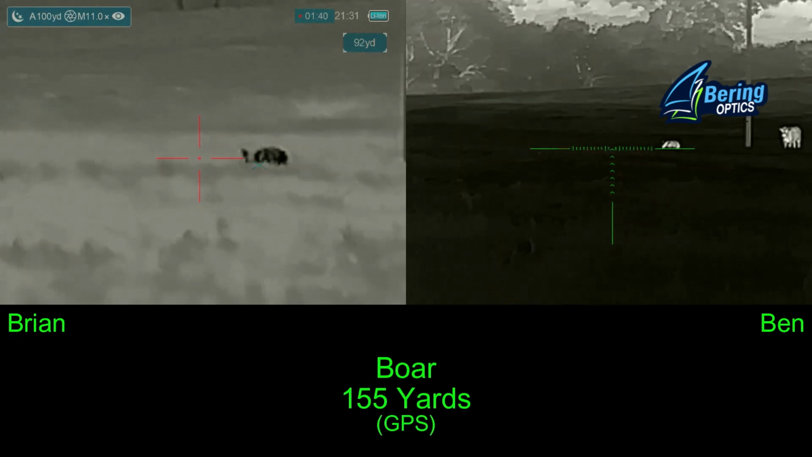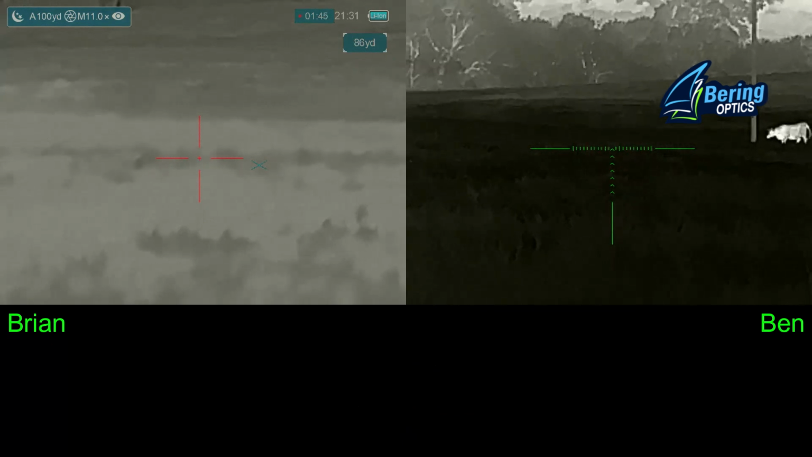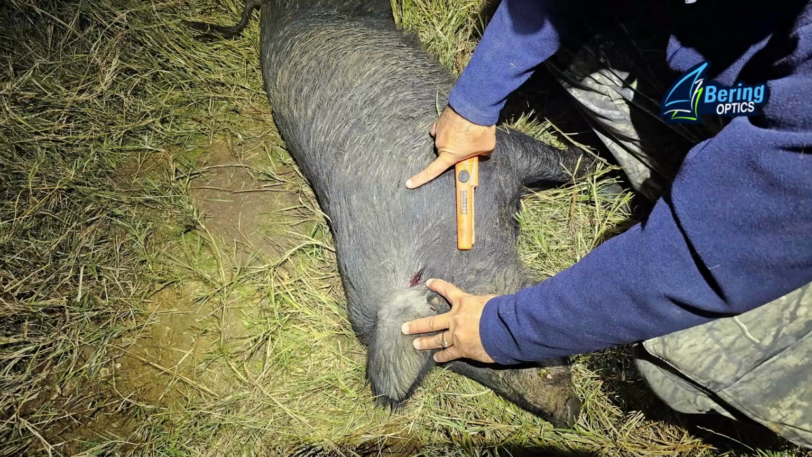And I think it's heading for the fence, and I told Ben we need to shoot. 3, 2, 1. Two hits. Just like that, the hog goes down. Fist bump. Fist bump, boom. Here Ben is pointing to where each of our bullets entered.